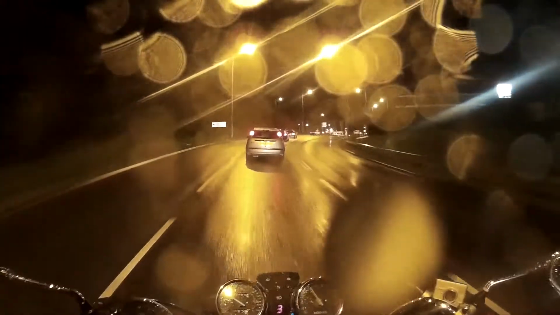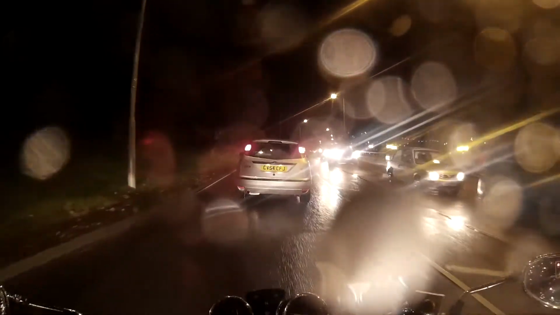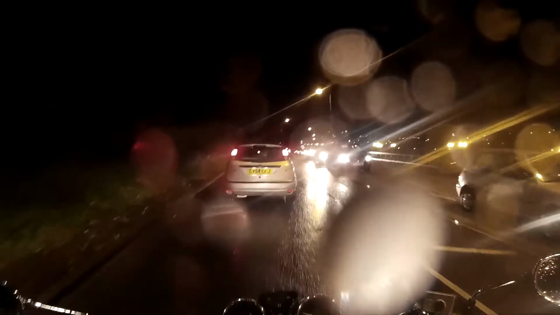Of course, you don't have the protective cage either, which adds to the comfort as well as the protection. But what can you say? I think I might do a bit more filtering, to be honest.